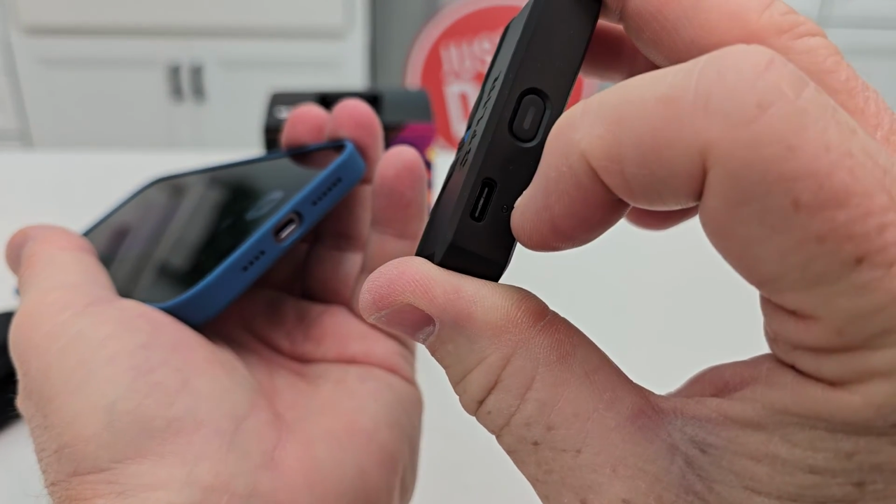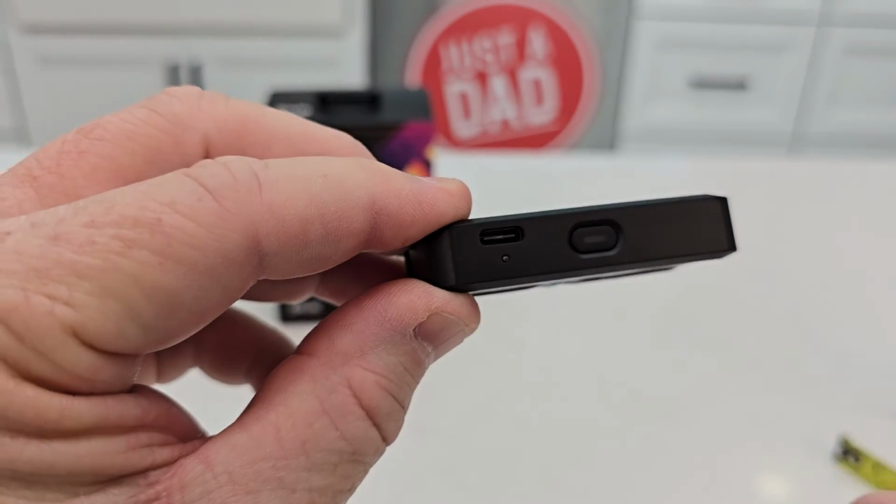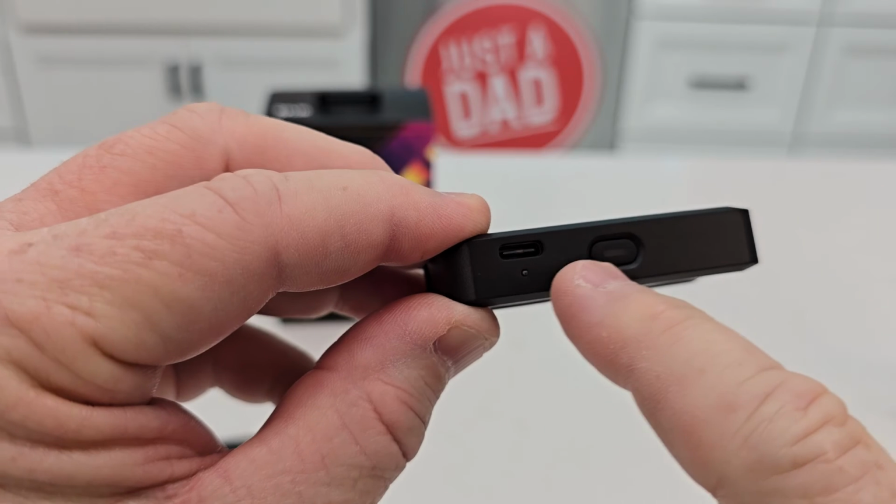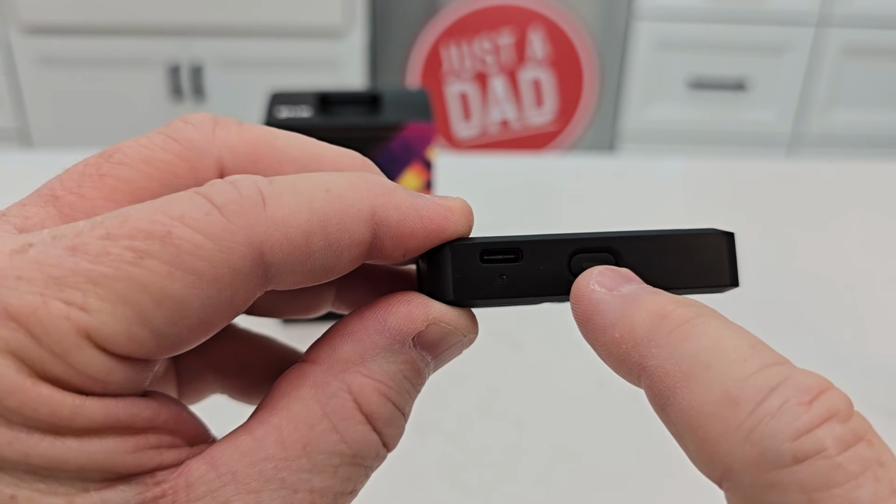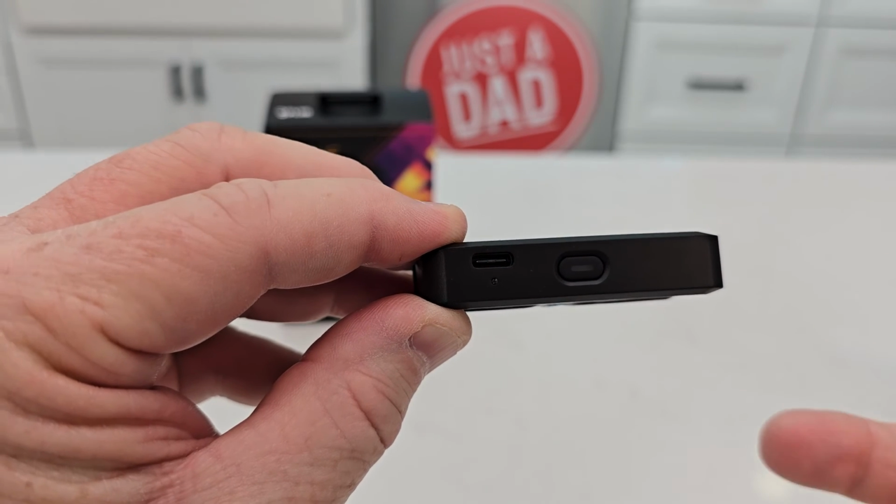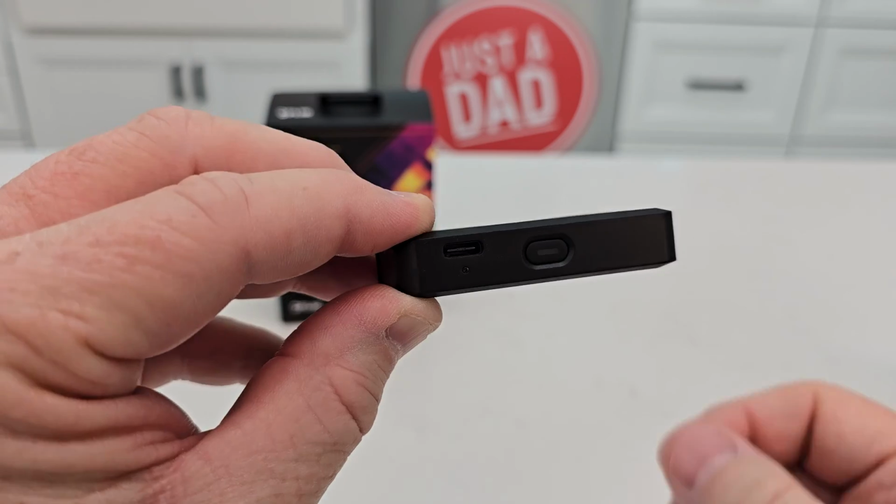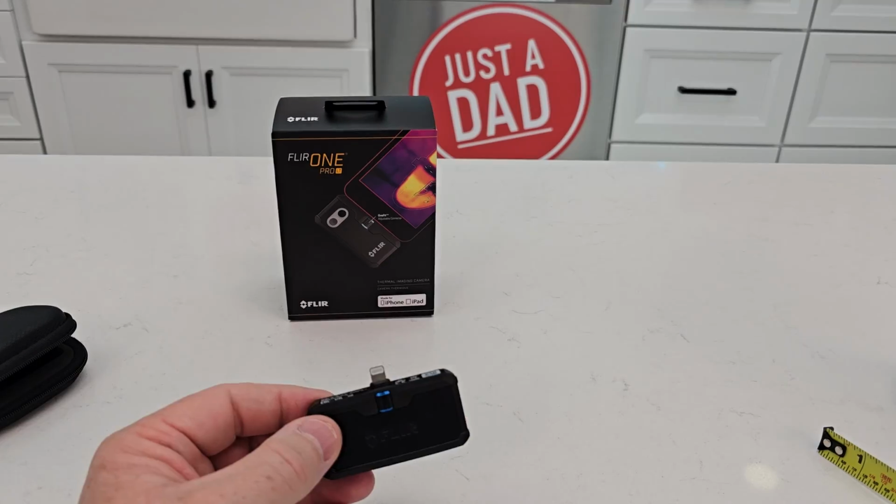That's the little charging light right there. And that charging light kind of flickers green when it's charging. And same when it's powered on, that light's going to be orange for 20 seconds. That means it has to power up, and then it kind of flickers green on the power switch. That means it's working. So I hope this video helps.